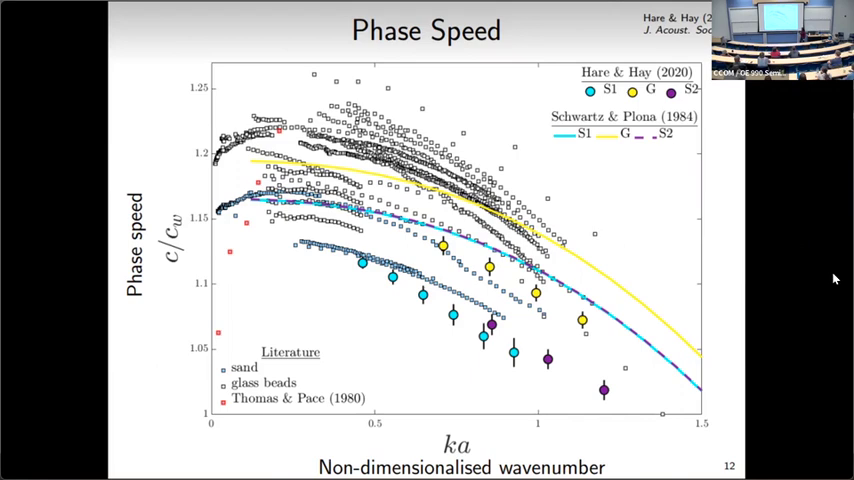First off, you can see there's a decrease at these high ka, so higher frequencies and larger grain sizes. The sound speed actually decreases with increasing frequency and grain size, coming closer to the sound speed in water. This negative dispersion has been observed before, as you can see in some of the literature. We're just extending those measurements a little bit.